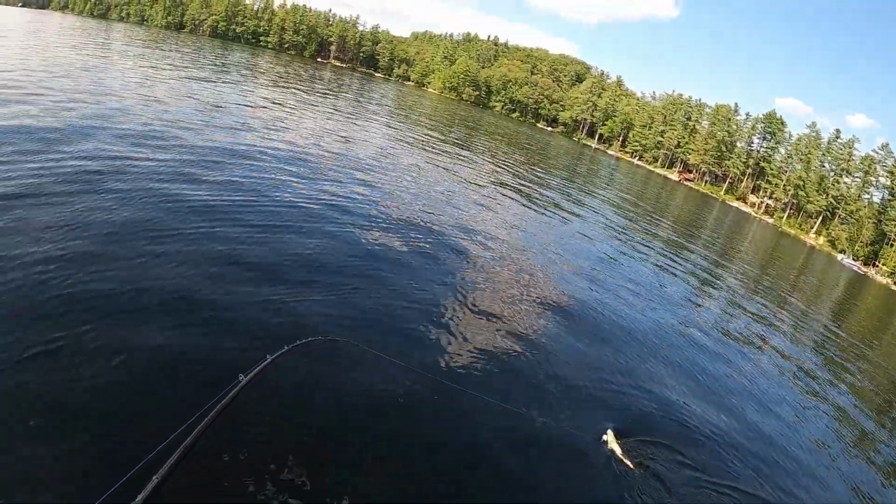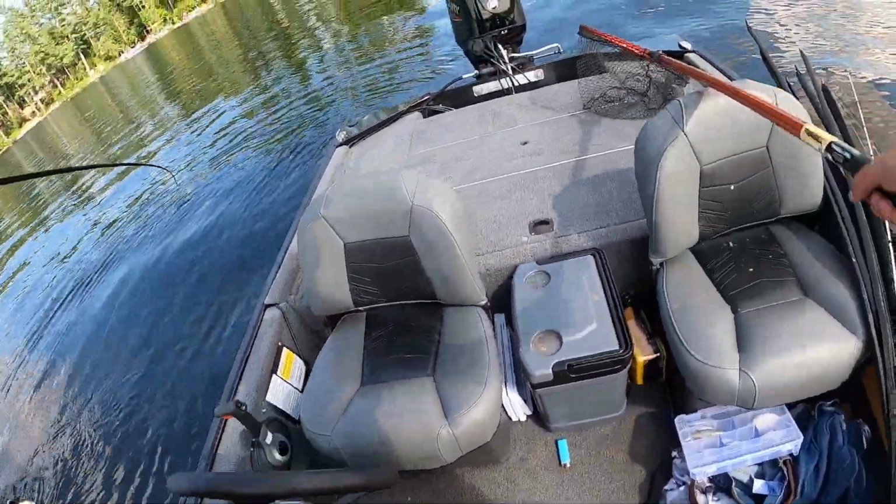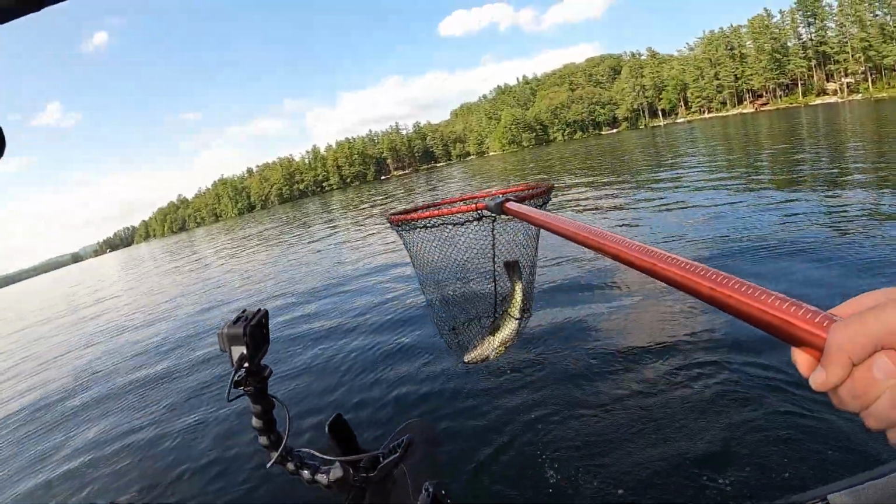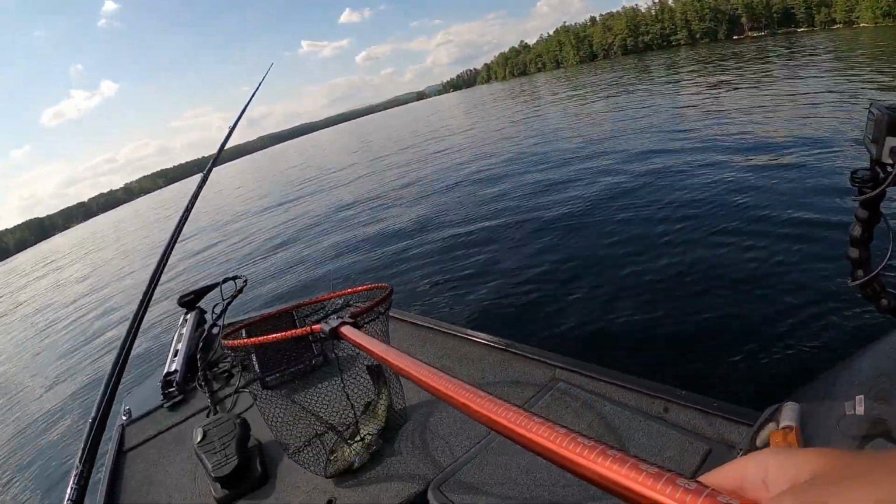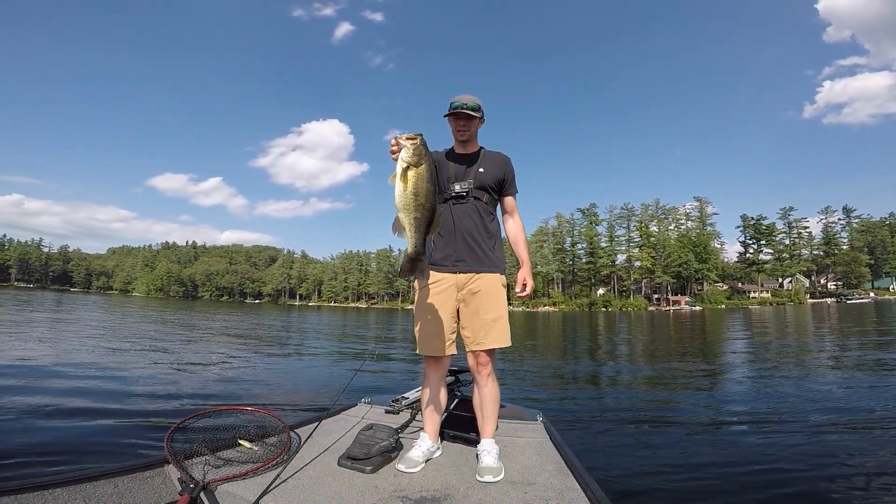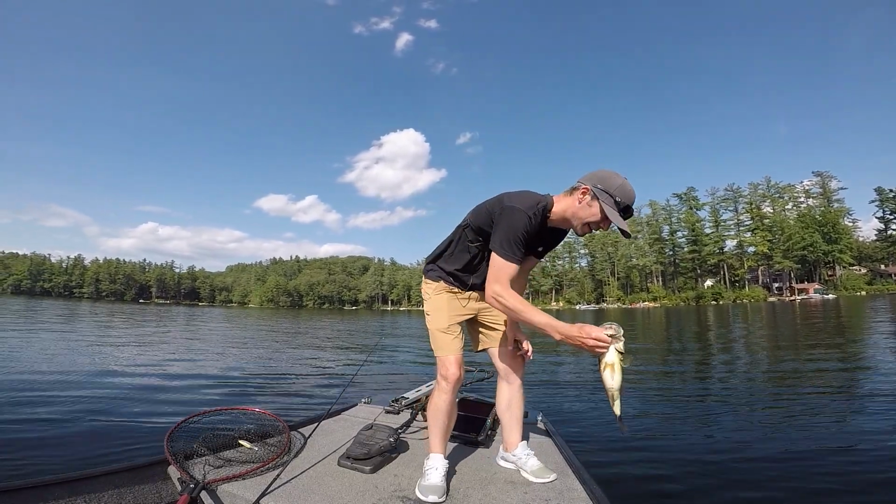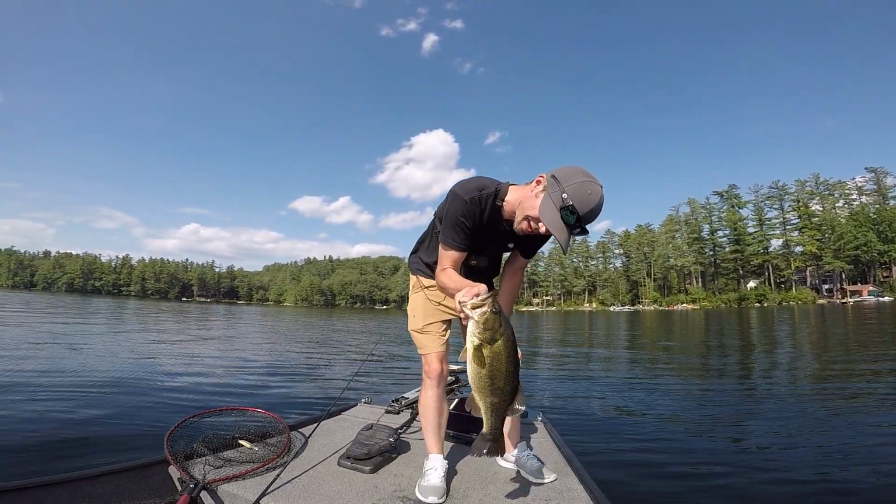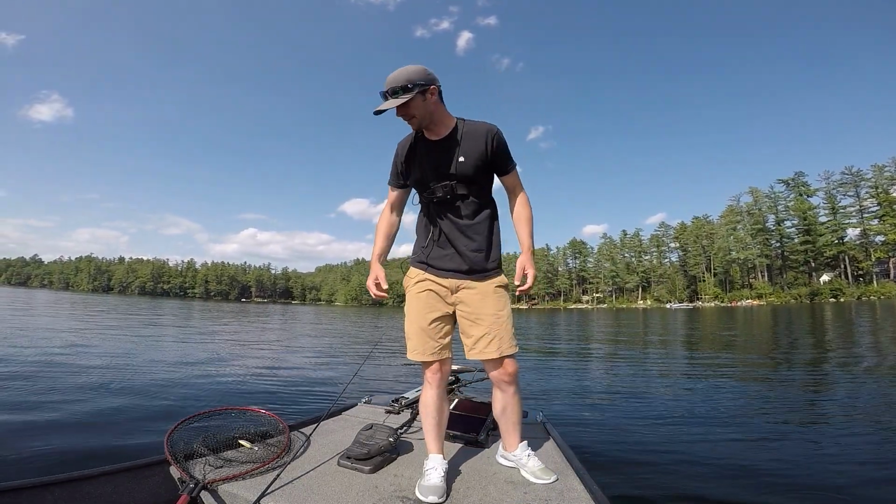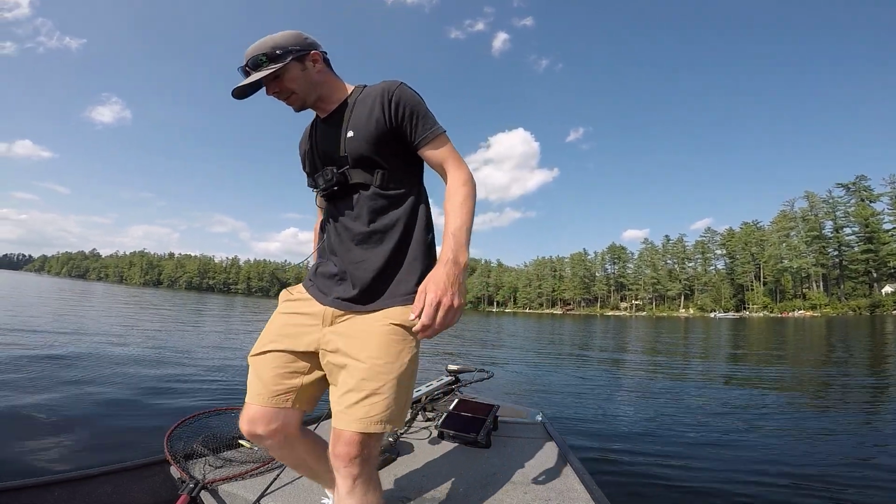This guy's fouled. It's not that big, but it was strong. Didn't see any other hook marks. Partially fouled him, but there was one in his mouth.